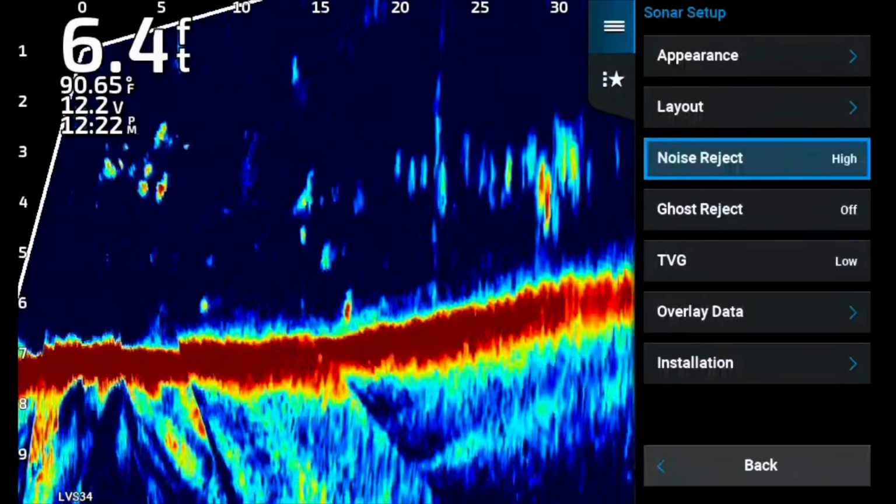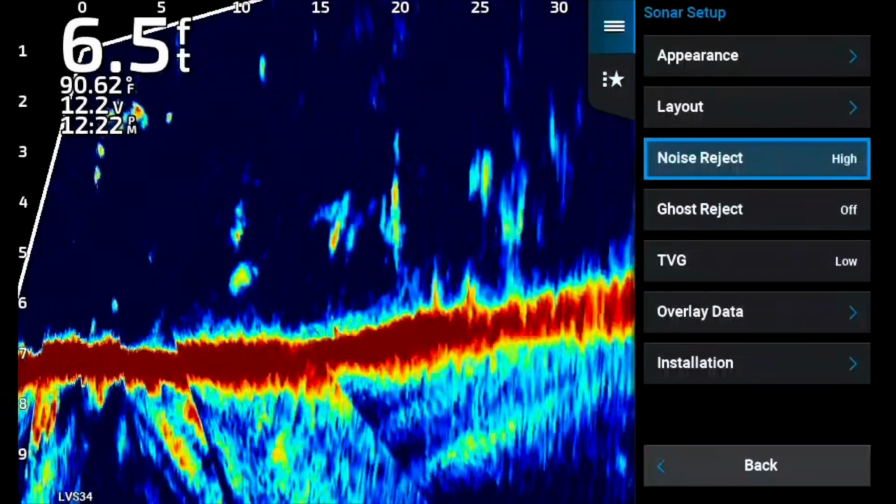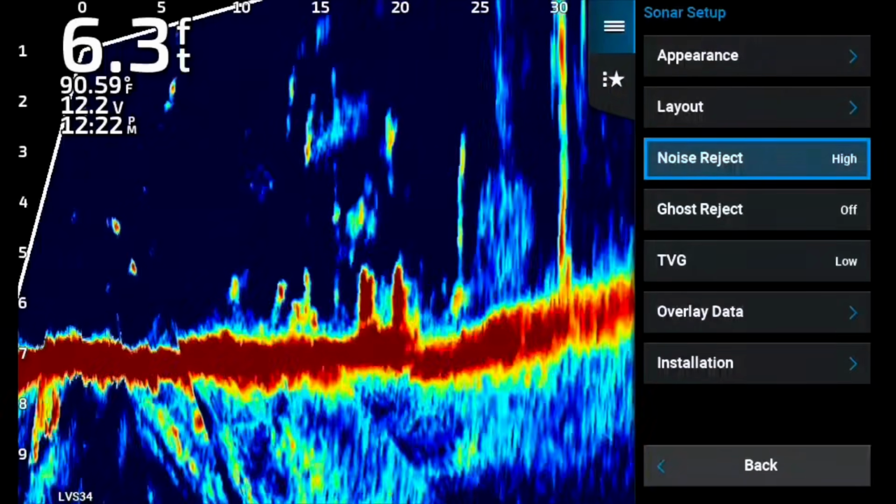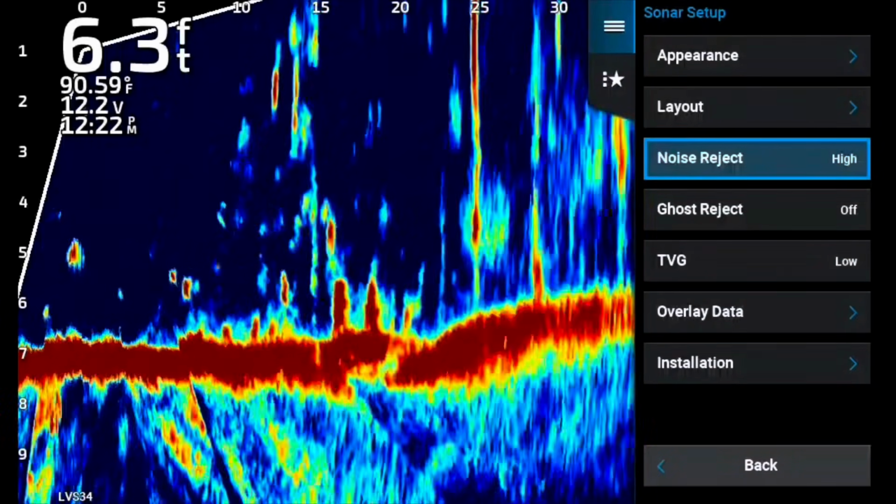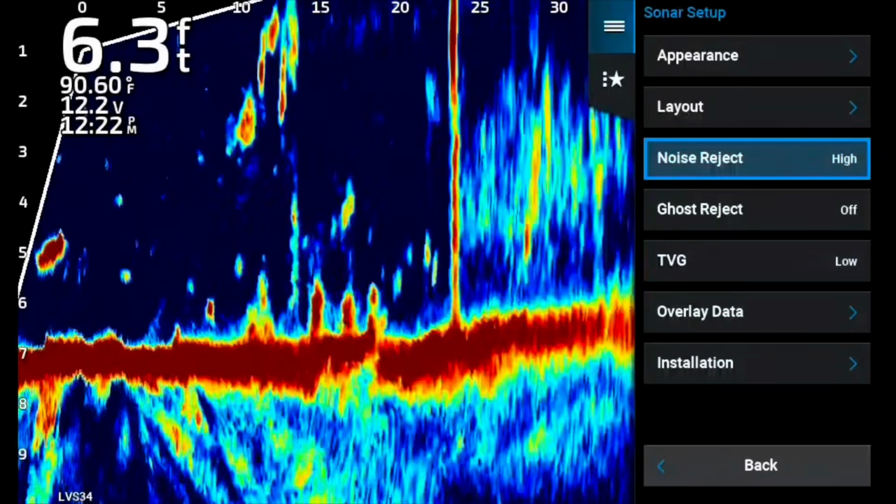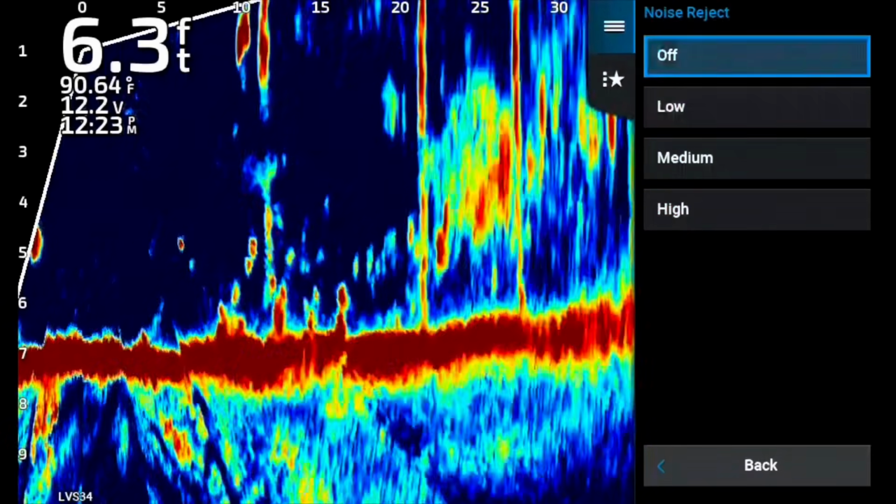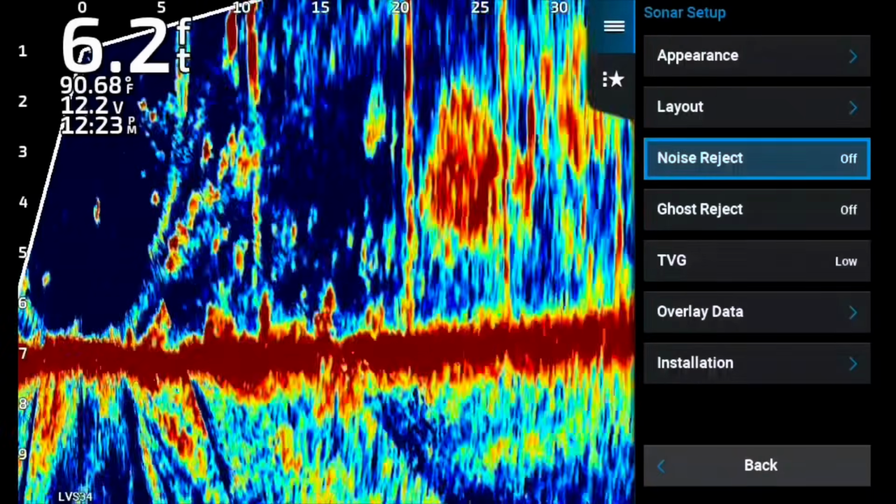So high is not my choice. I'm more of a low to medium guy, just depending on how it looks on a particular day. Some days low looks really good, and that has a lot to do with the particles in the water, and some days medium is your best choice.